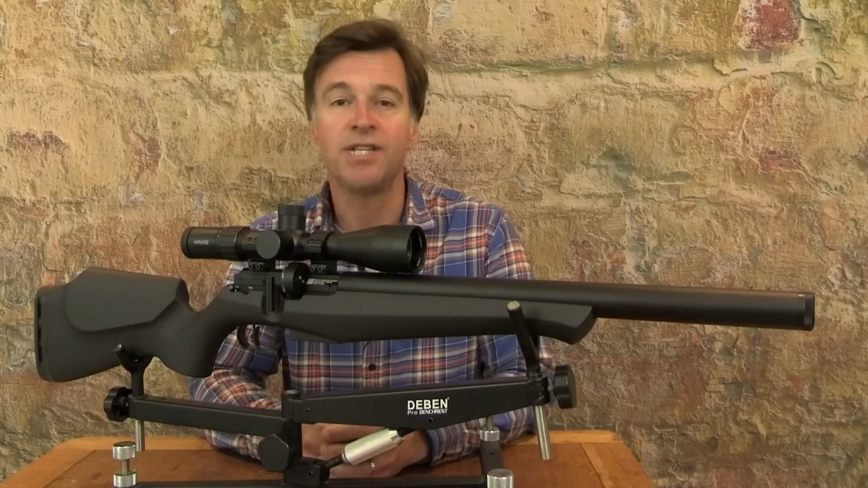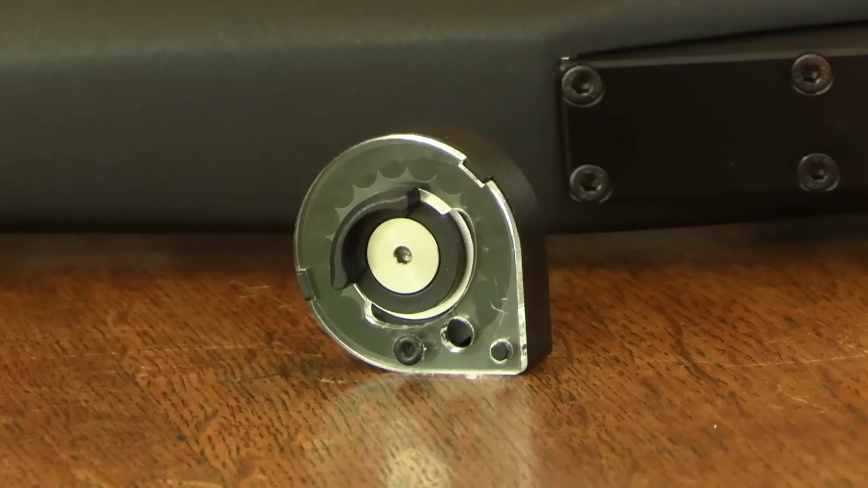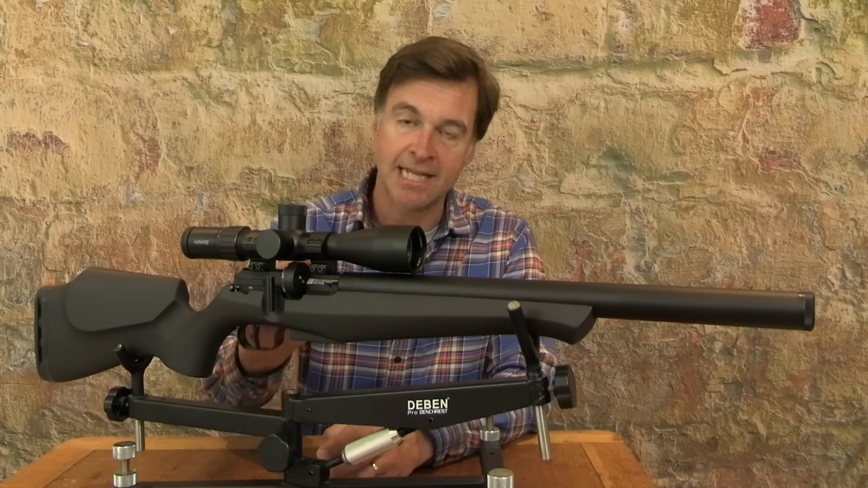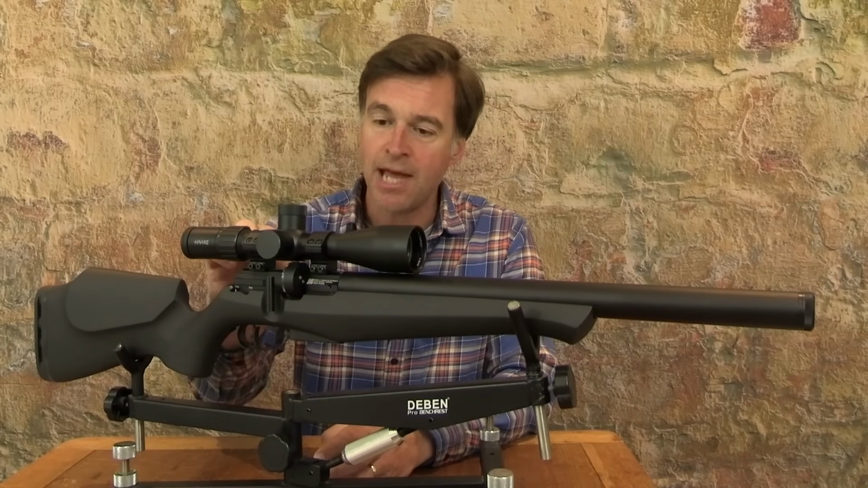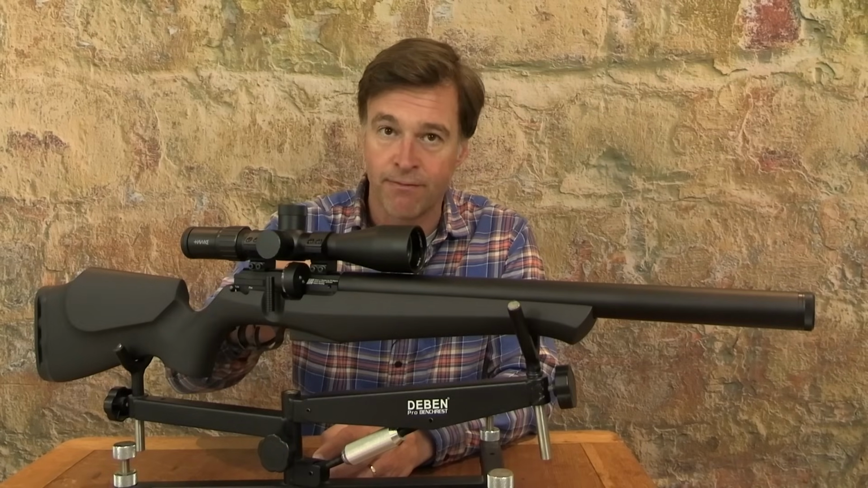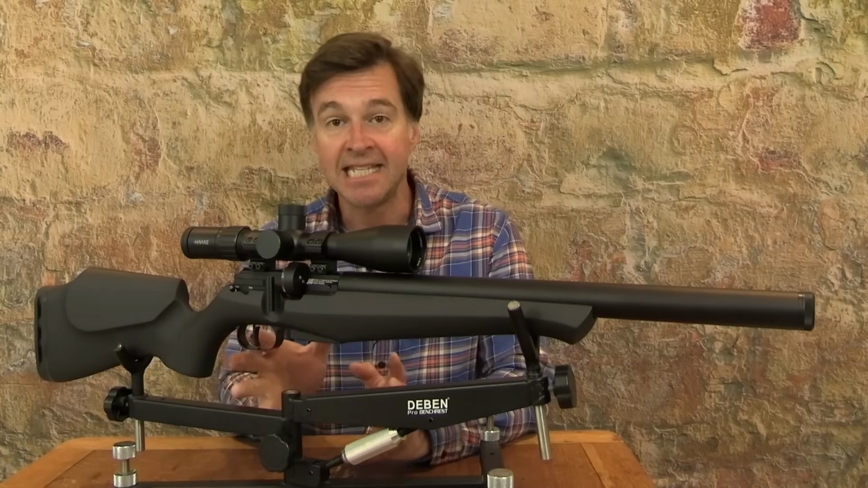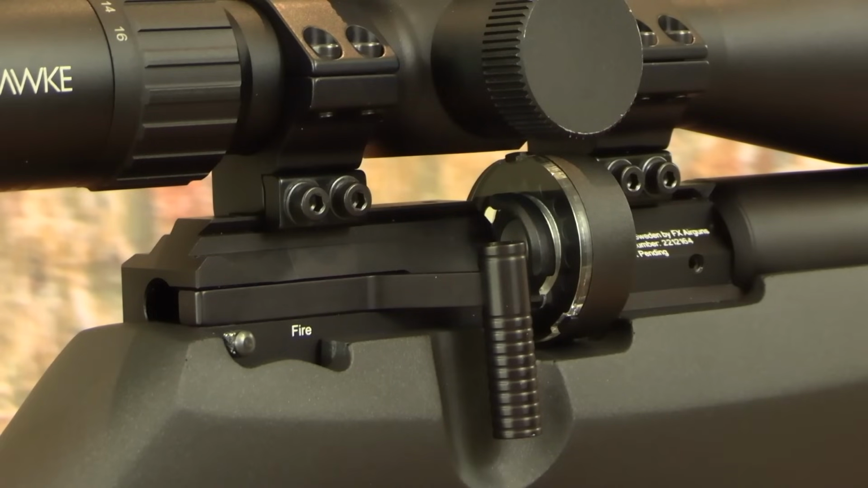The .177 version runs a 16 shot magazine. Now, the .22 is a 14 shot, .25 is 12 shots. Now, this magazine is actually a scaled down version, which keeps it low profile, and that means you don't have to use particularly high scope mounts to prevent it from fouling. Incidentally, scope attachment on the Classic is via 11mm dovetail rails. The Pro model comes with a Picatinny rail.